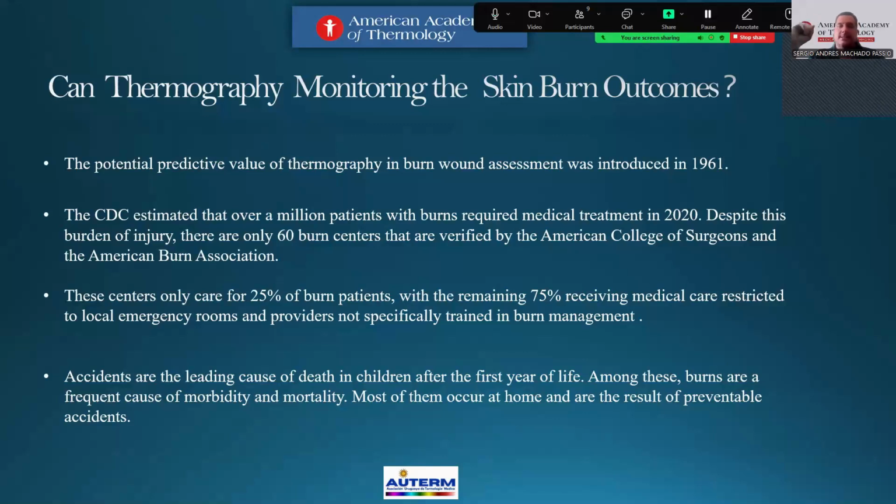These centers care for only 25% of burn patients, and the remaining 75% receive medical care restricted to emergency rooms, not specially trained in burn measurements. Accidents are the leading cause of death in children after the first year of life. Among these, burns are a frequent cause of morbidity and mortality. Most occur at home and are the result of preventable accidents.